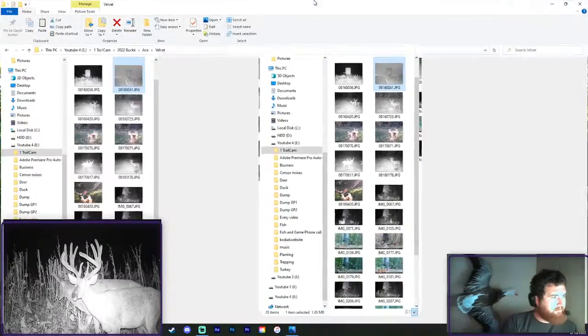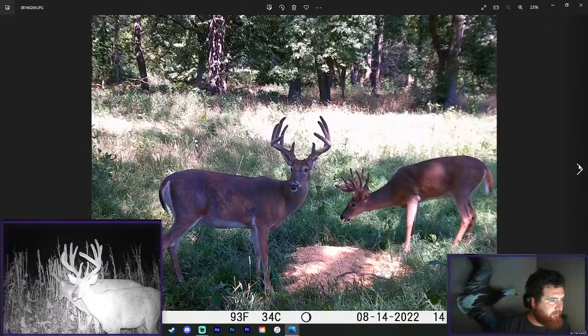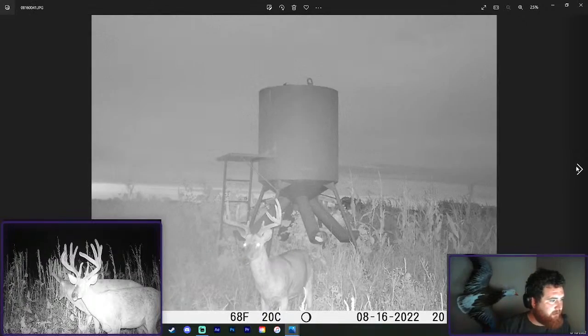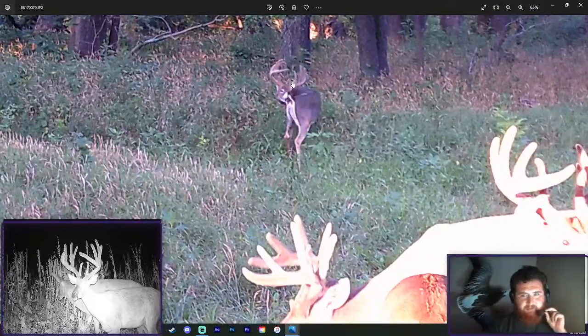Alrighty. I'm just going to go through these real quick. Are the elk still around? They come and go. I haven't seen them this year, but they usually show up around November. Just gonna show you guys. This was Flame. I really like this picture. That buck looks so big there in the back.